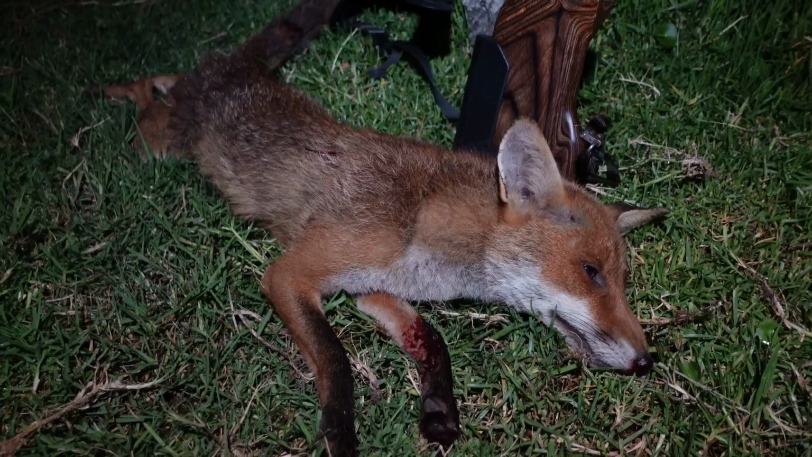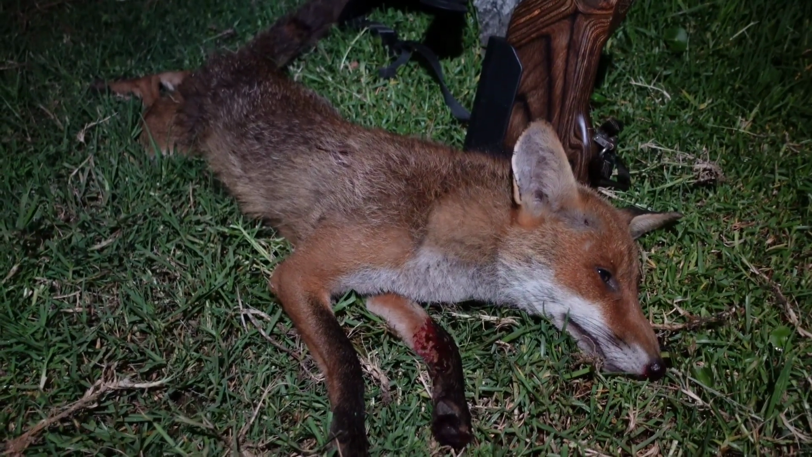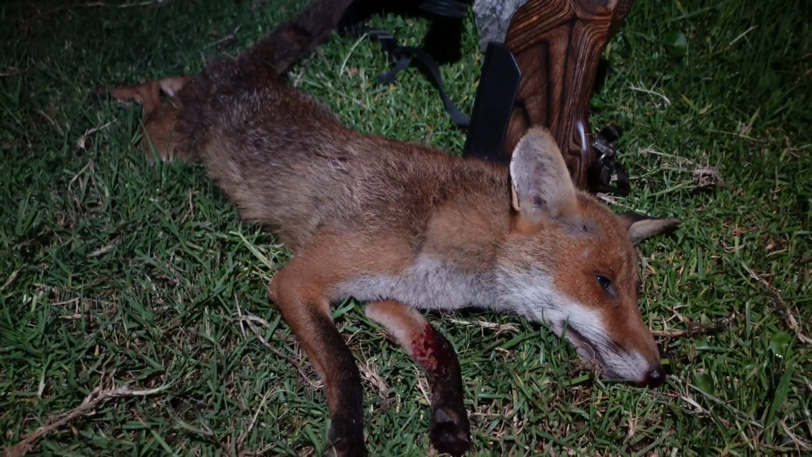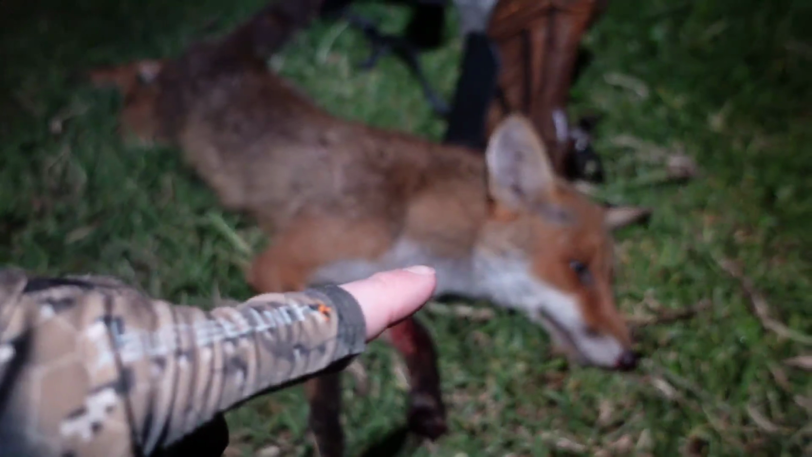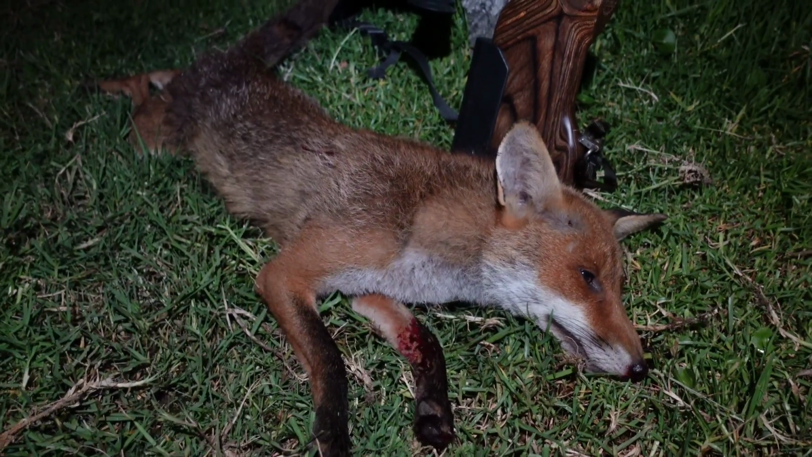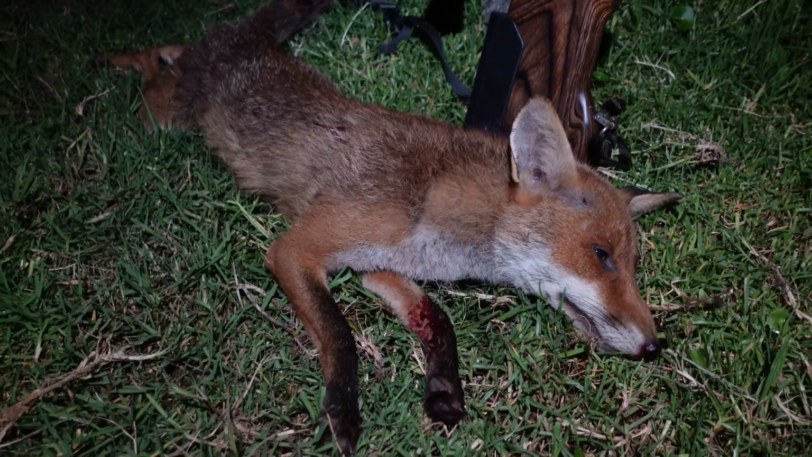Once I got a better angle with those horses out of the way, I was much more comfortable with that. I've pegged him probably at about 120 metres, just forward of his opposite side shoulder, and it's come out about there. It's a 20 grain XTP, certainly did the job, dropped him on the spot, happy with that.